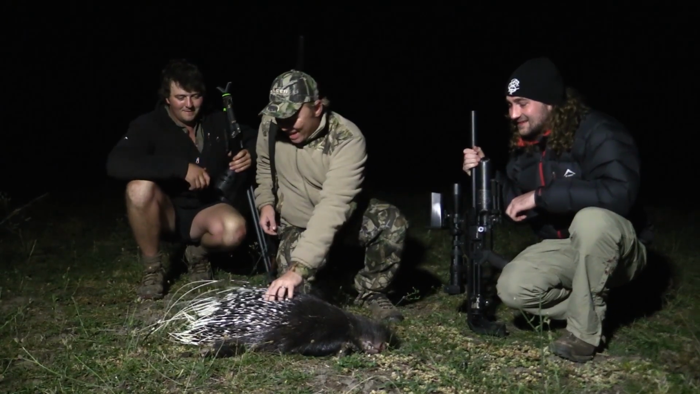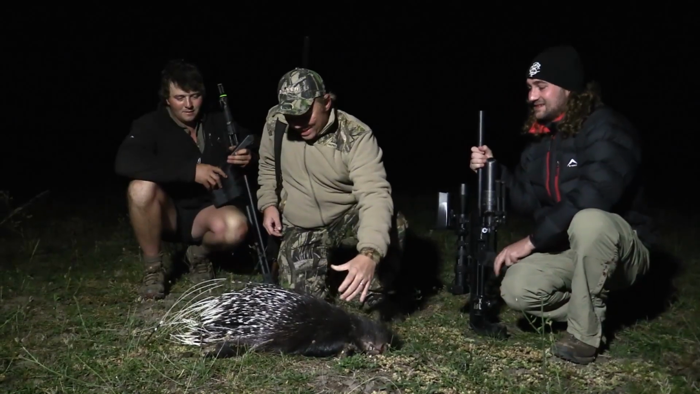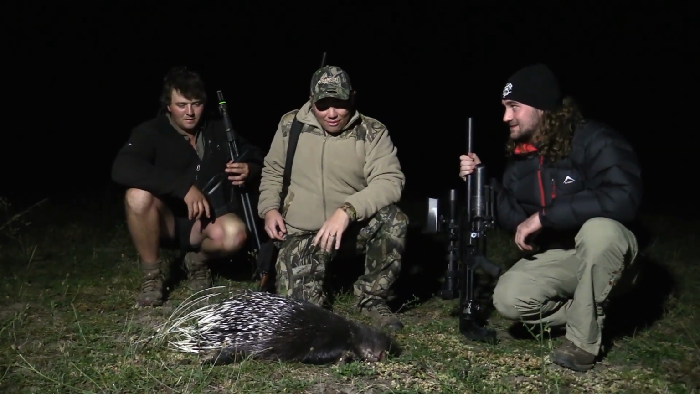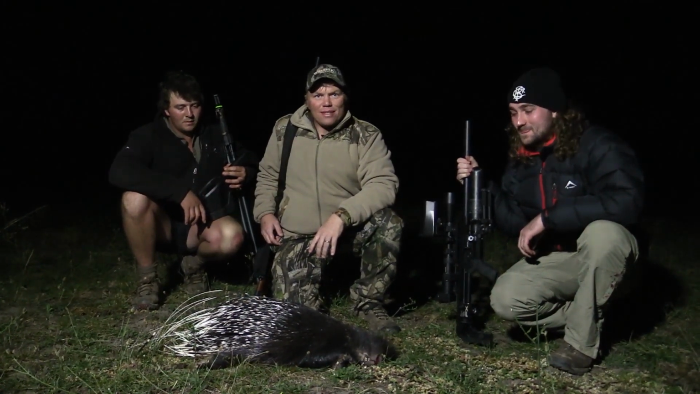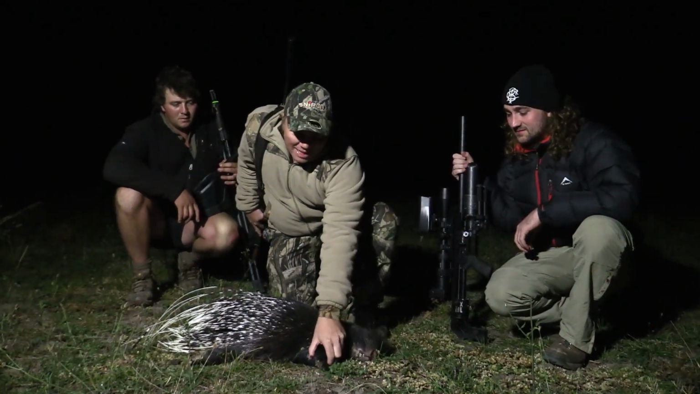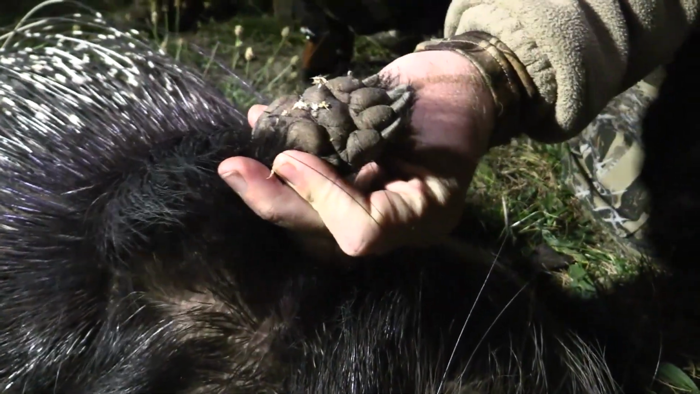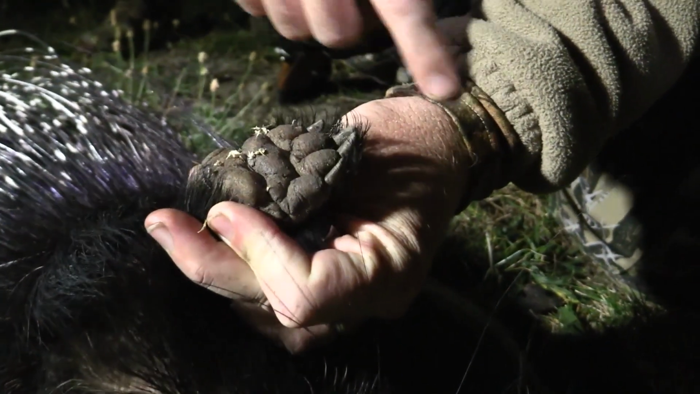As you can see here, this is the danger part right over here. This is what protects them, keeps them safe, and causes injury to a lot of dogs, leopards, and all other kinds of predators. So a really good defense mechanism. They're also a digging animal, you can see here by their claws, and they also got pretty strange little paws as well, not what you would expect.